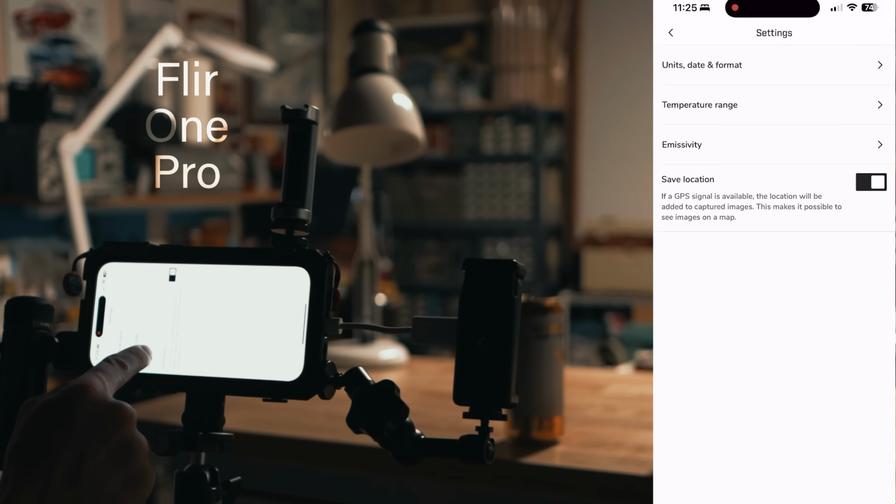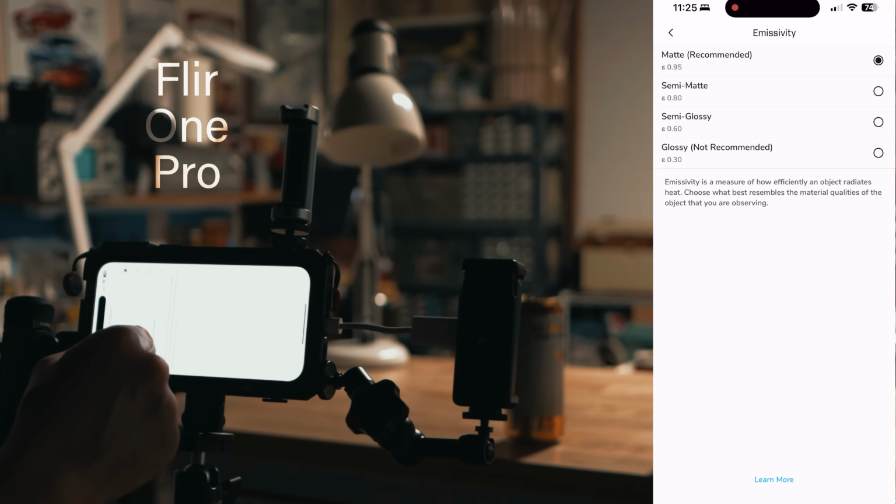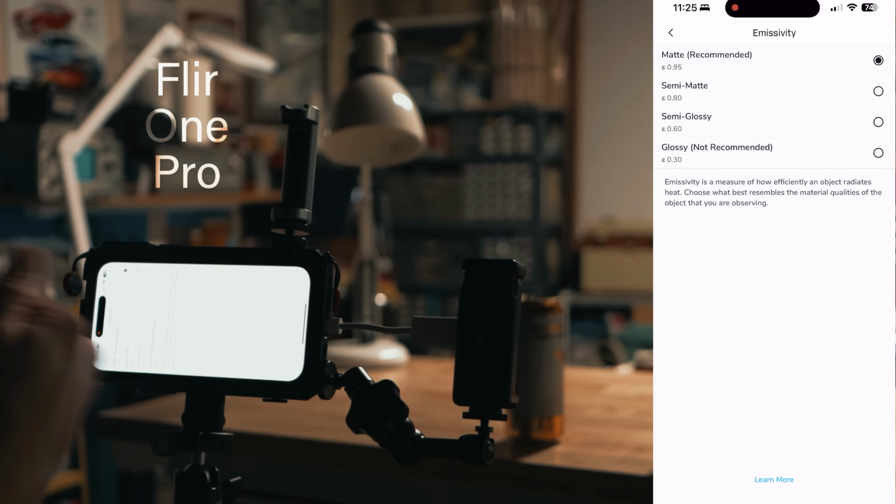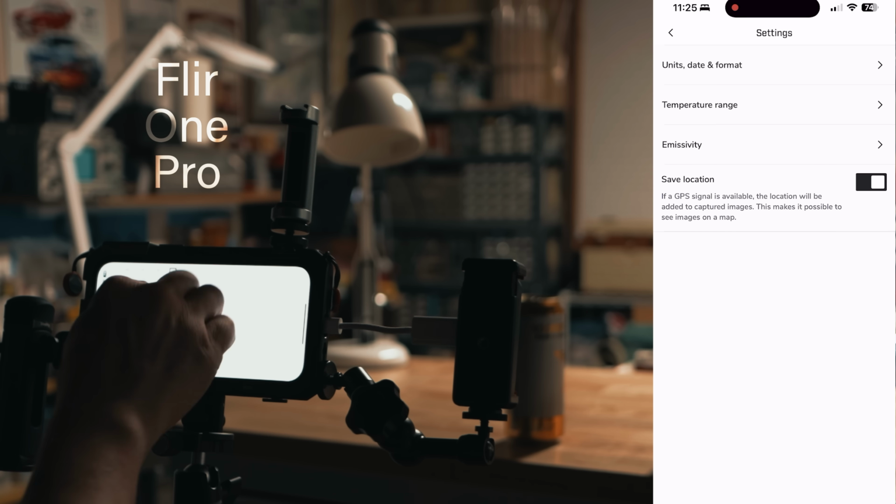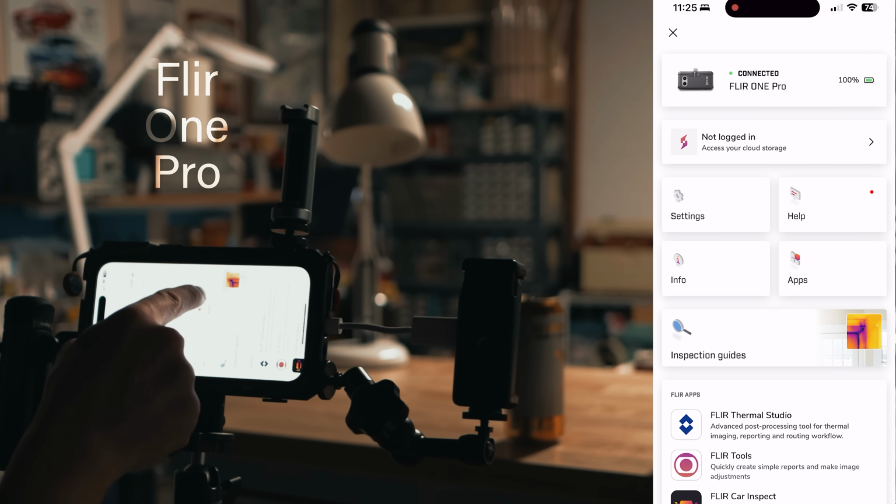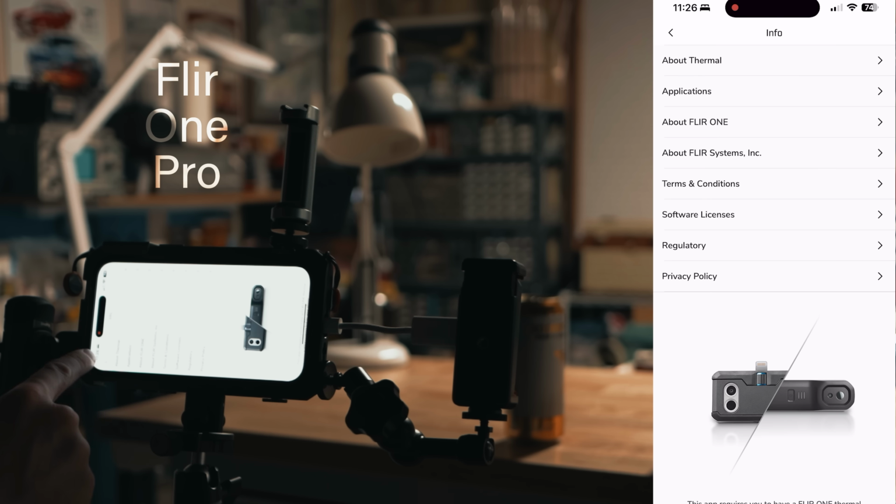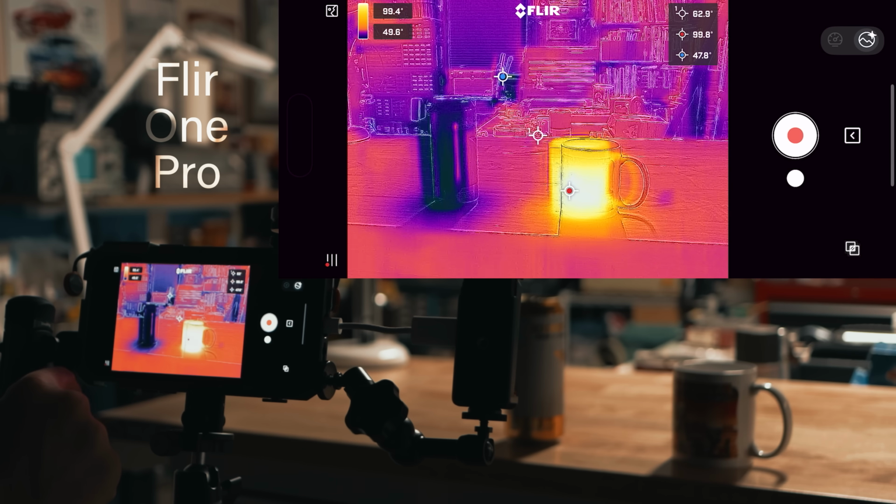And then emissivity. So I guess it depends on what kind of material, like if it's metal or wood, it kind of reflects the heat differently. And that'll just make things a bit more accurate. And it can also save your location with GPS. And it's got help, app, info, some stuff like that. But let's go back to the camera screen.